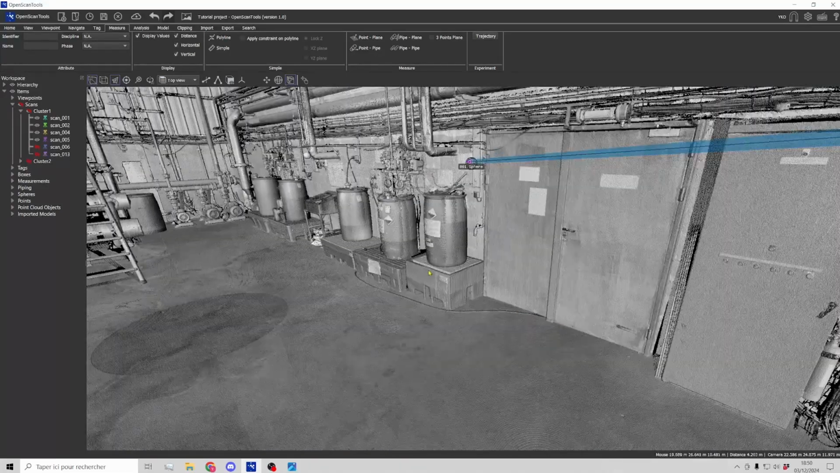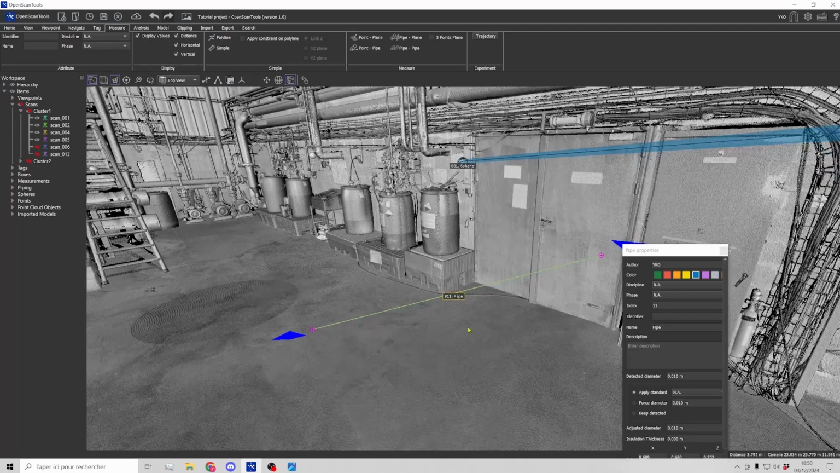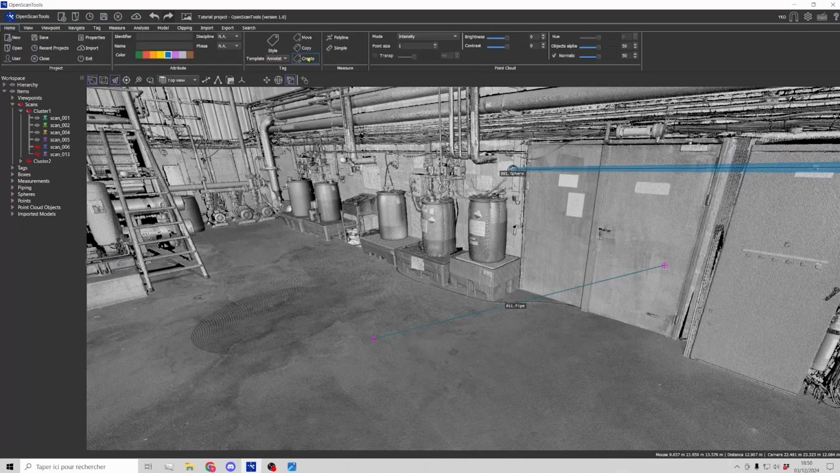The feature also works with points. So here I'm just going to click 2 points in my point cloud, or 2 tags.